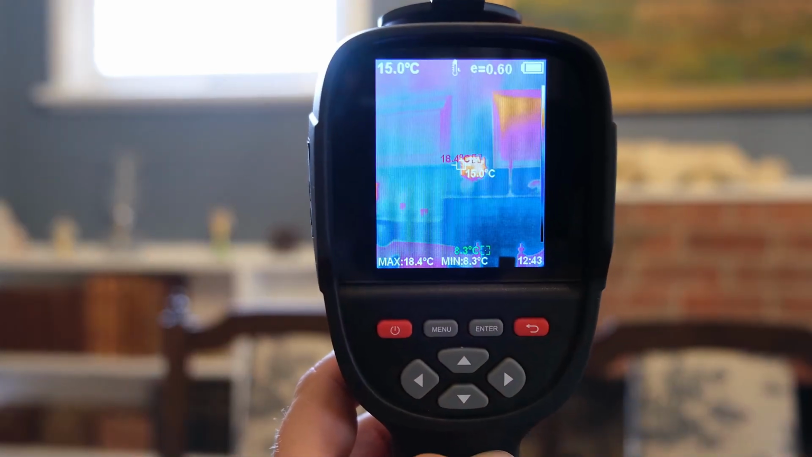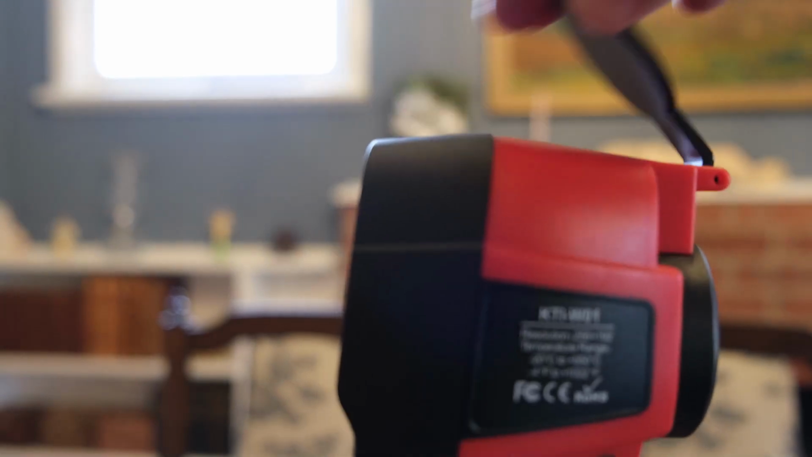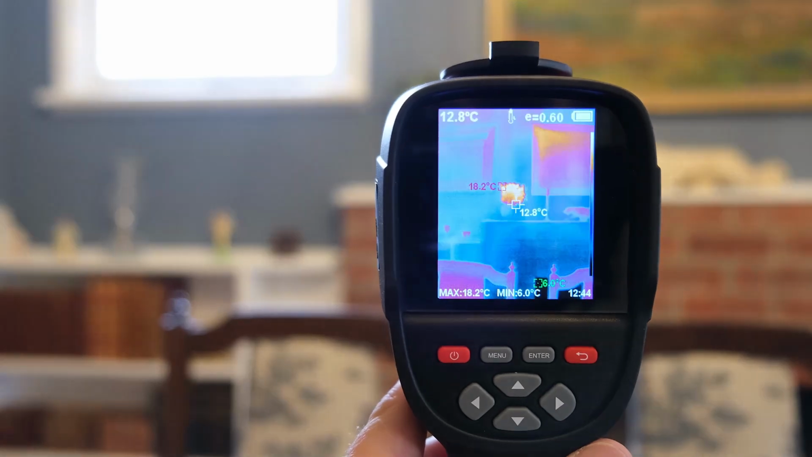All right, so here it is, it's on. The first thing you have to do is put up this little protective flap up here, which is kind of neat. We want to protect the lens. And here's what it looks like.